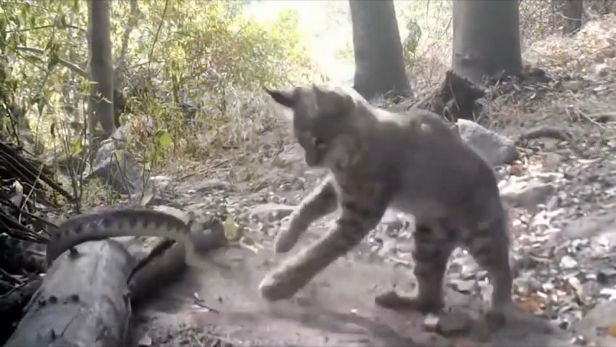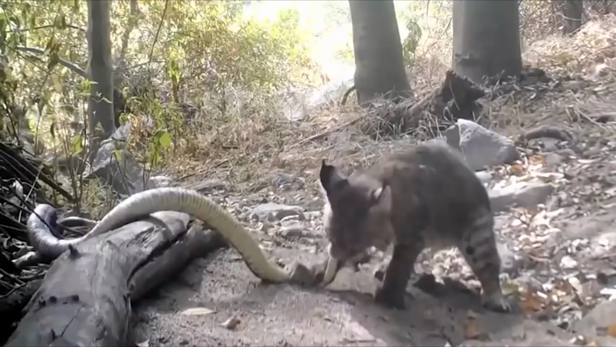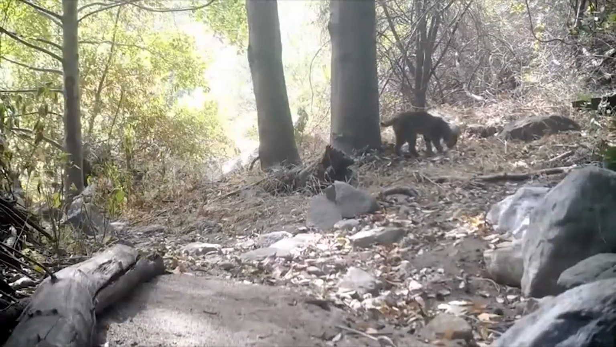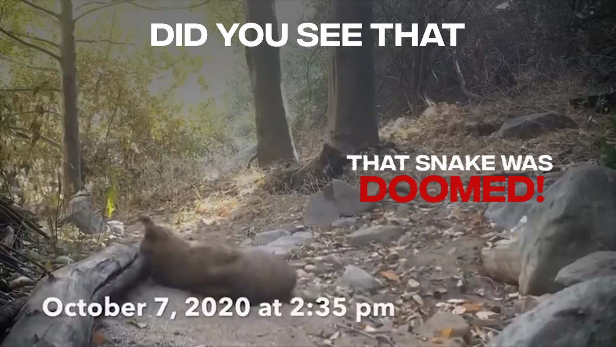The bobcat knows that the fight's far from over, which is bad for him. With a few more hits from the cat and a bite to the snake's head, the snake goes limp. The cat takes the snake up the hill quickly and then seems to take a few bites. Who knows if the cat ate the kill, but he sure looks proud of himself. This bobcat looks right at the trail camera as it rolls around in the sand as if to say, "Did you see that?" That snake was doomed.